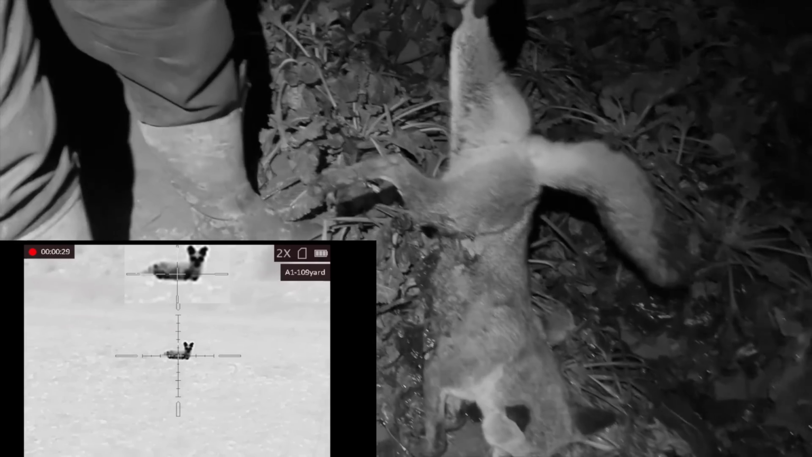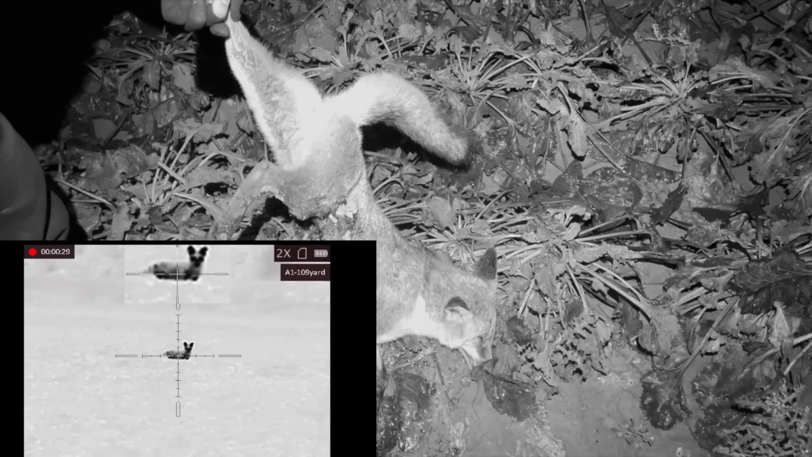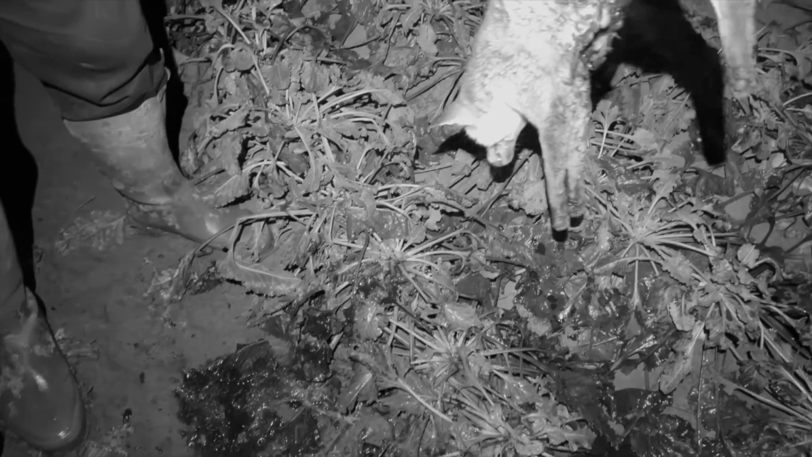Where on earth did that? Shot his belly out. Where did that hit it then, do you reckon? That's freaking pretty gross, isn't it? Yeah. I don't think I can censor that bit out.